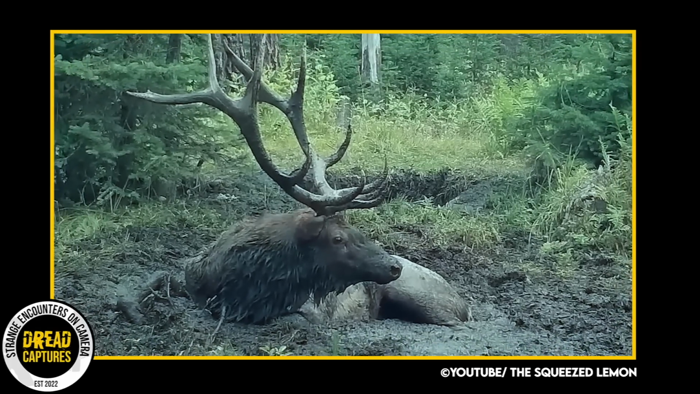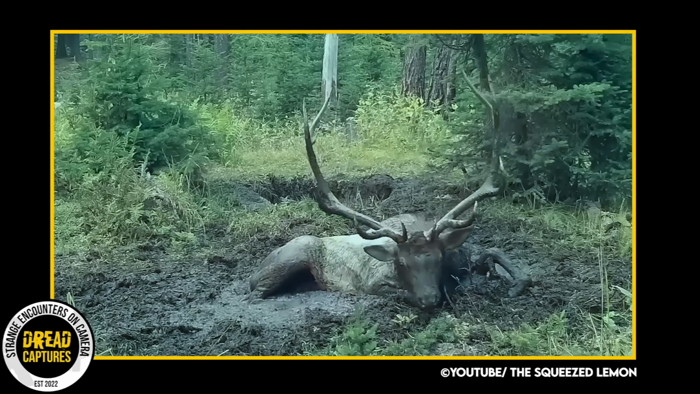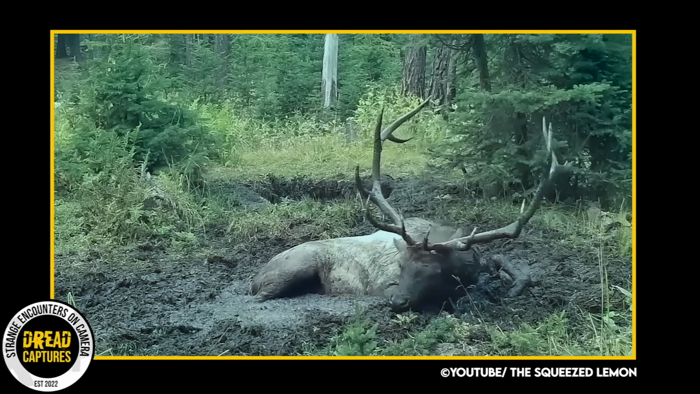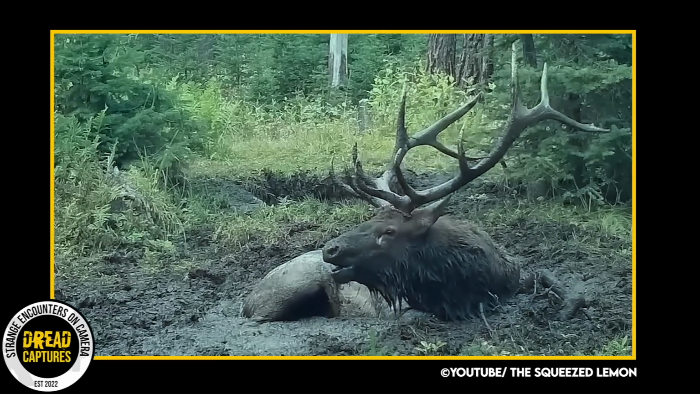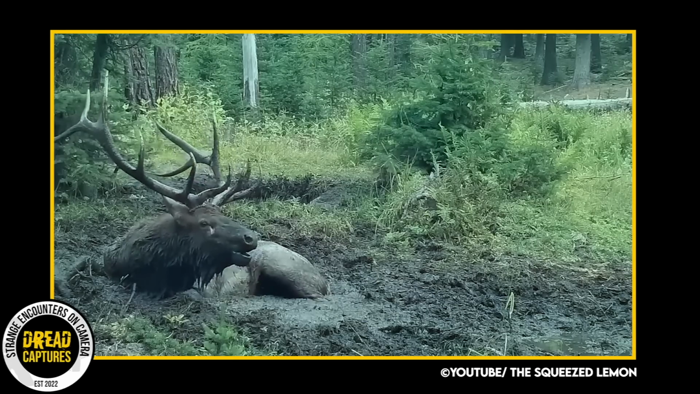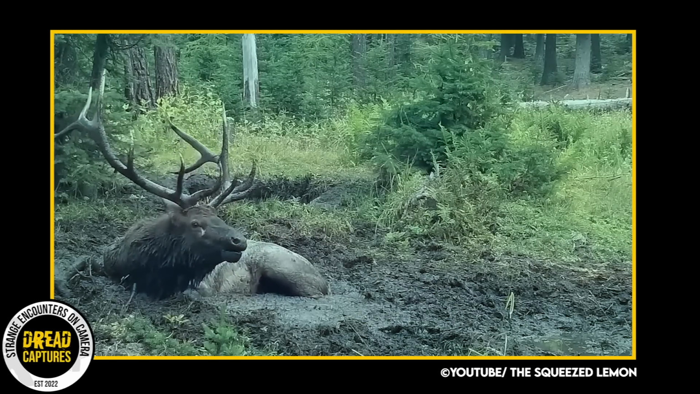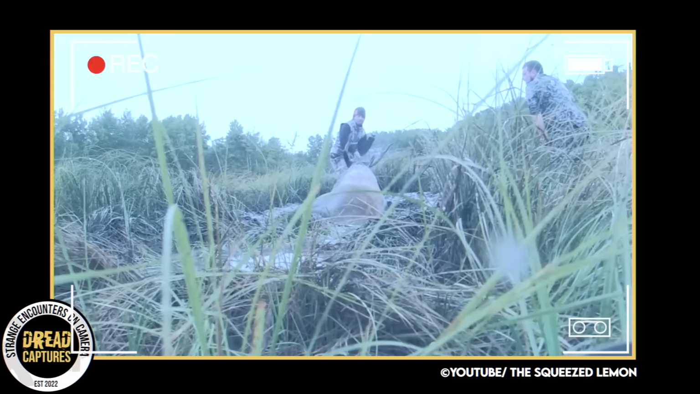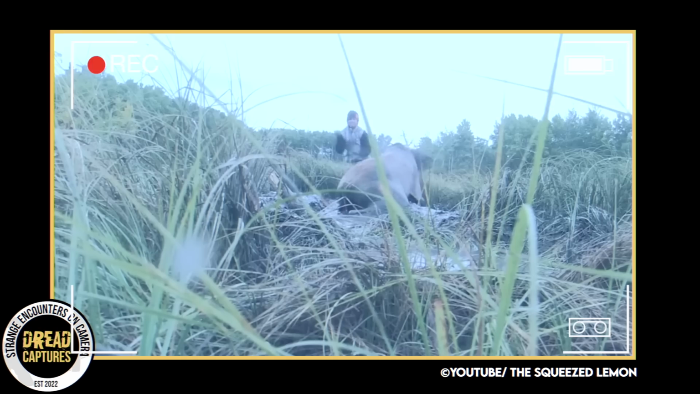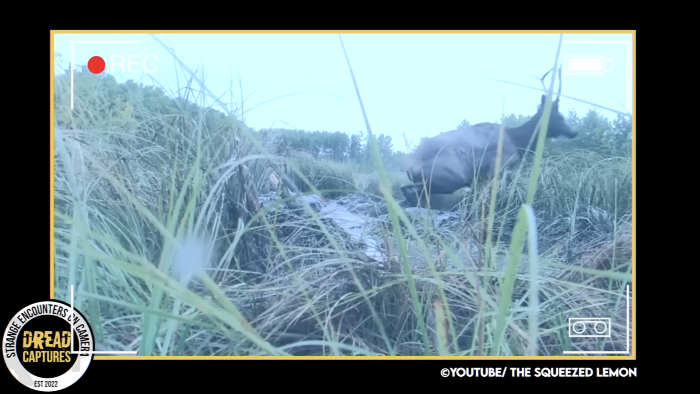Recognizing the need for assistance, the elk began bugling loudly in an effort to attract rescuers. Finally, his calls were heard, and a team of people came to help, and they were able to free him. Just a great story.